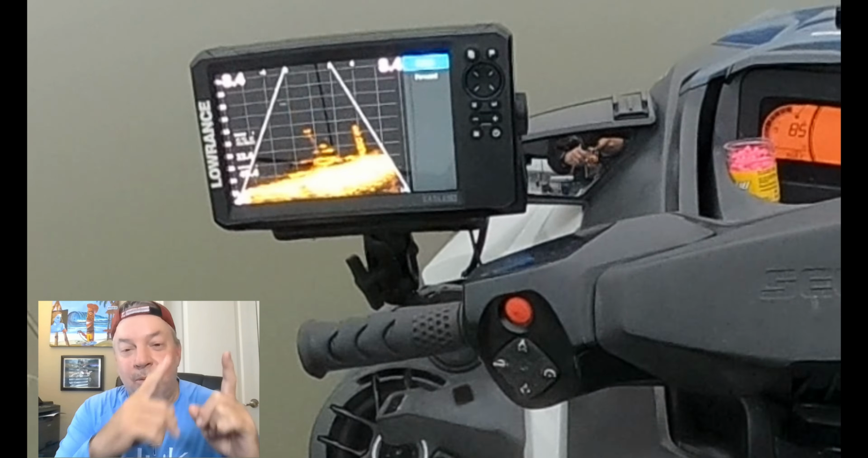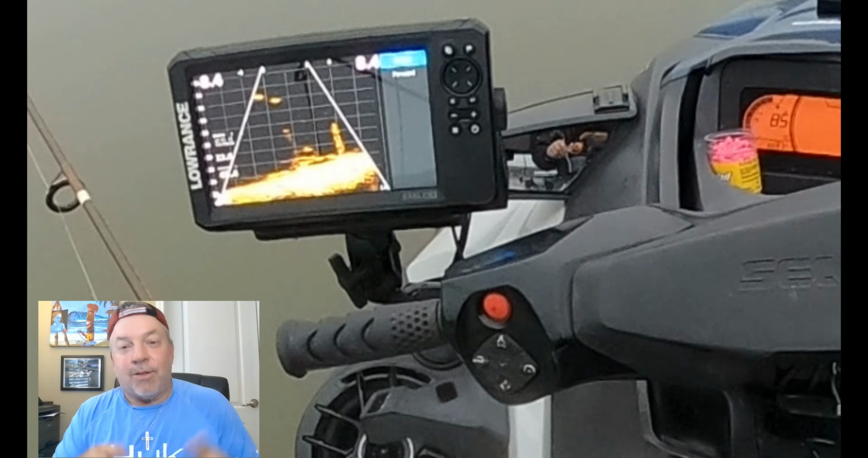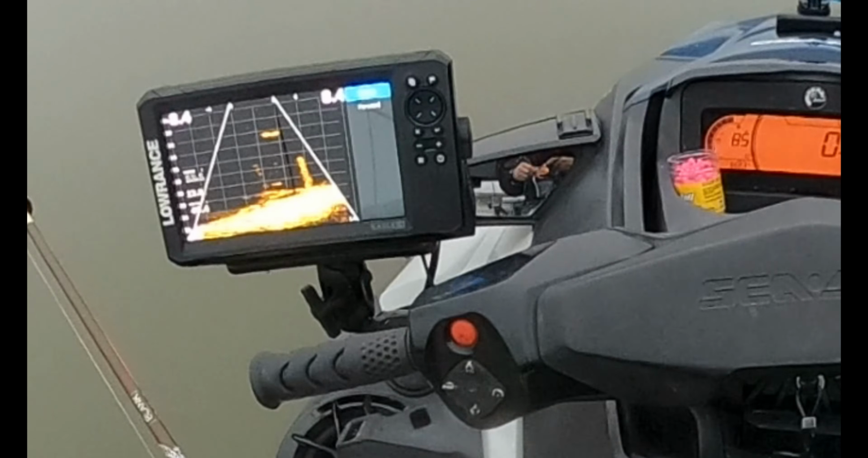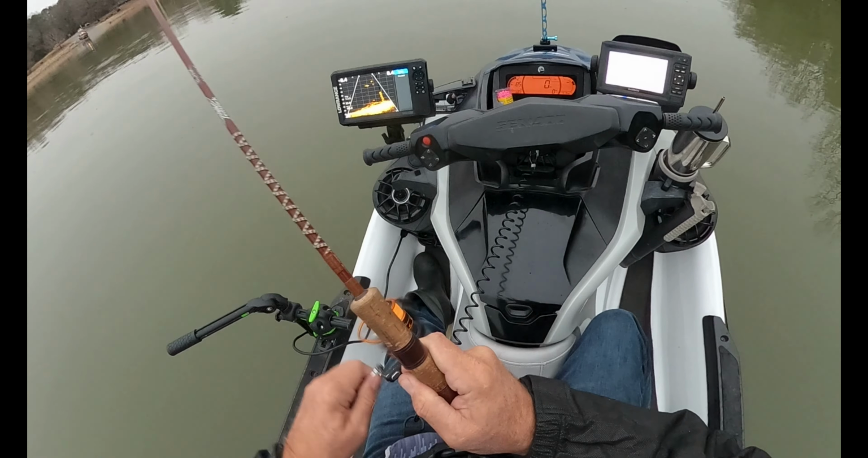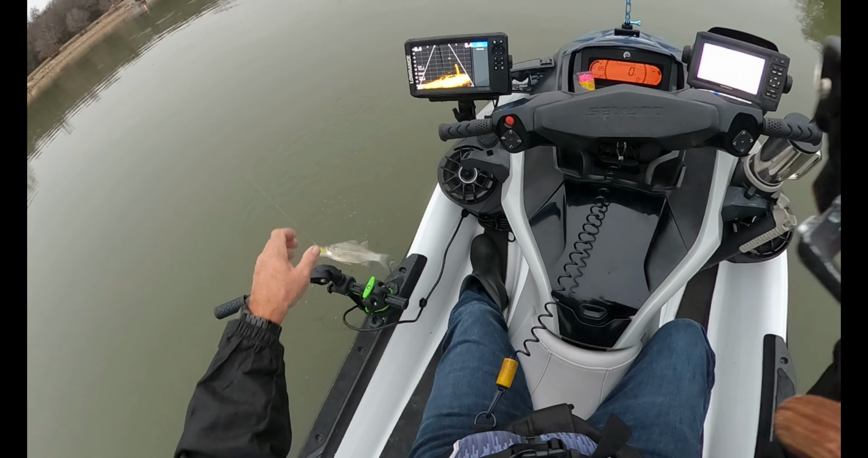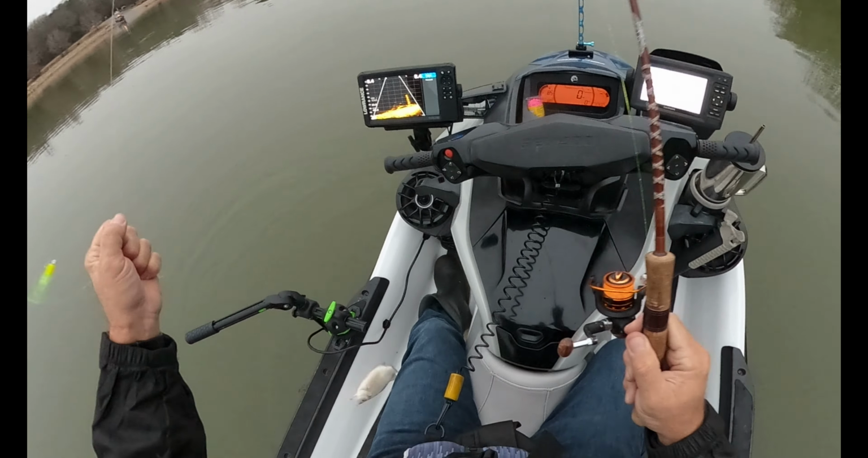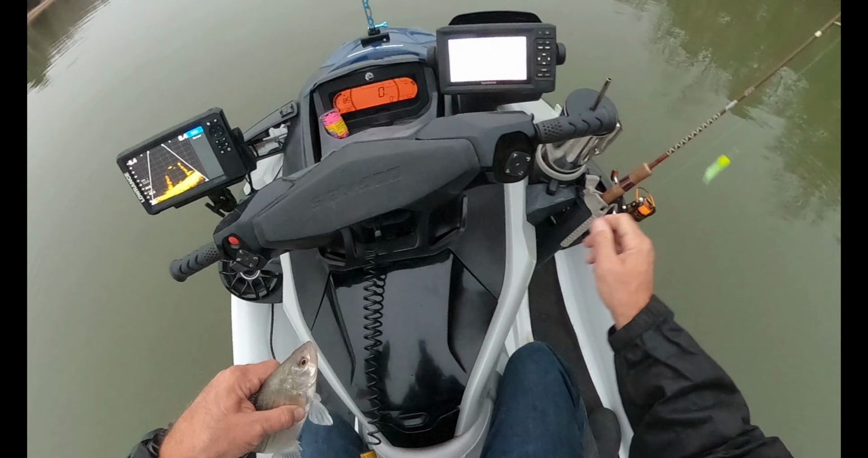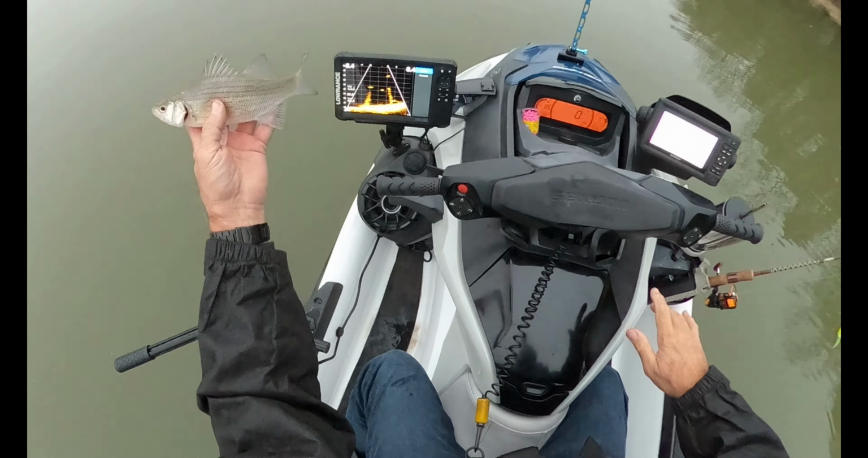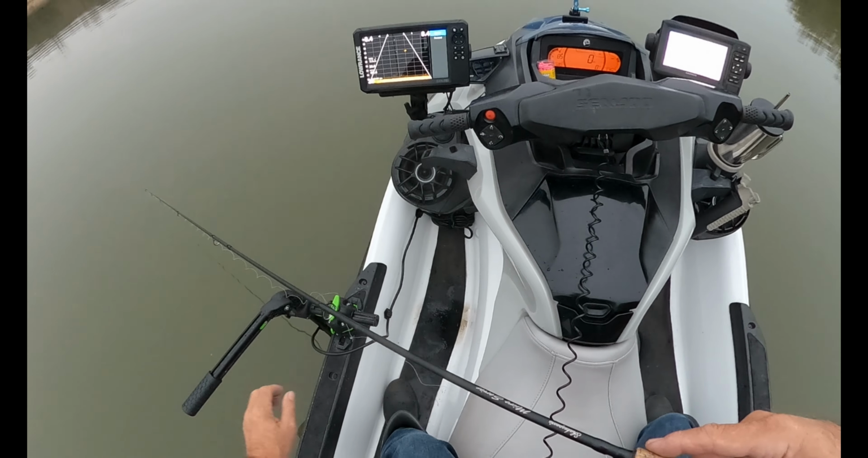But then I saw the two big ones right here swimming across, so I pulled up real quick and... Got one. He was swimming through. Just a small white bass. That was what grabbed it. Boo! Now I'm off the spot.